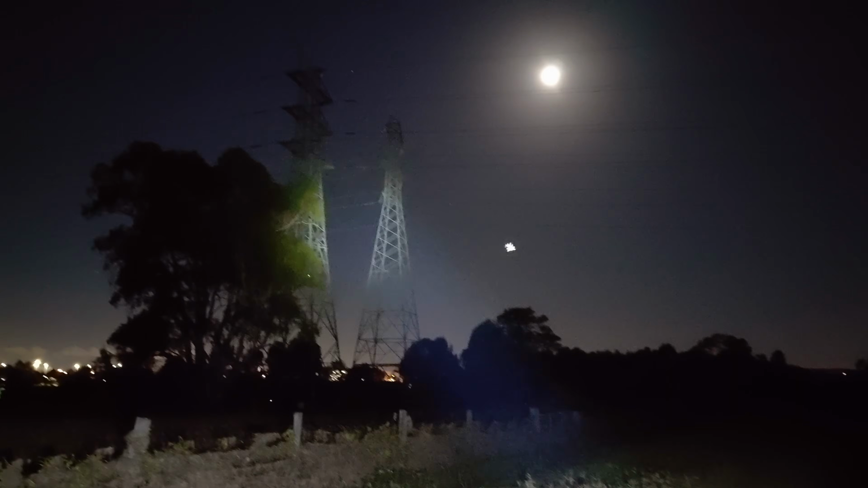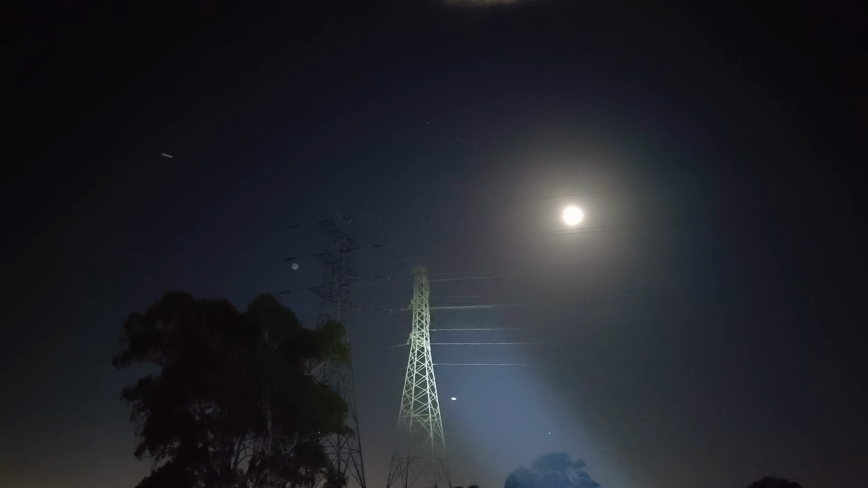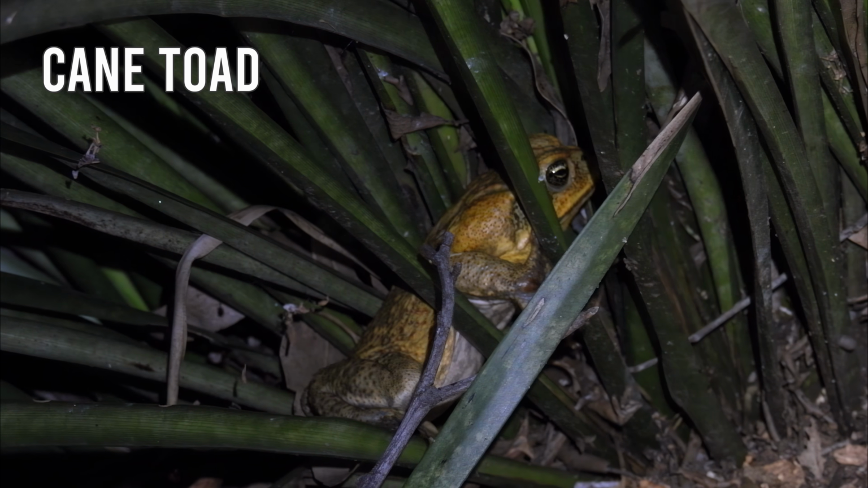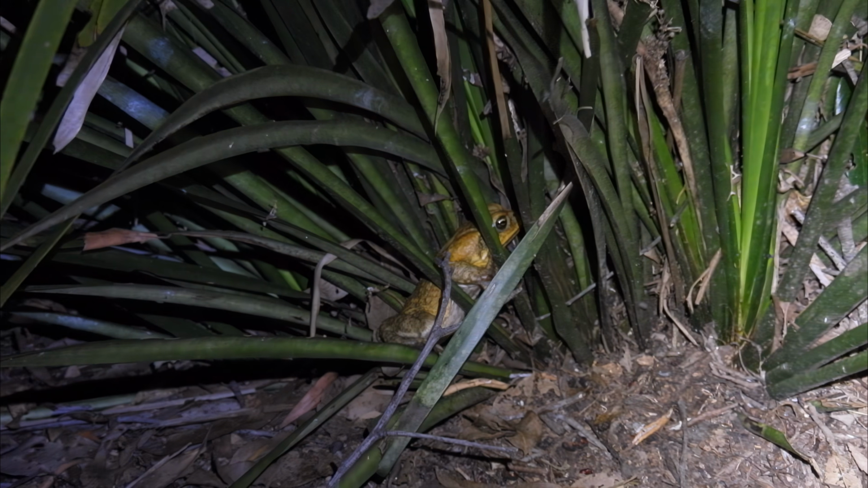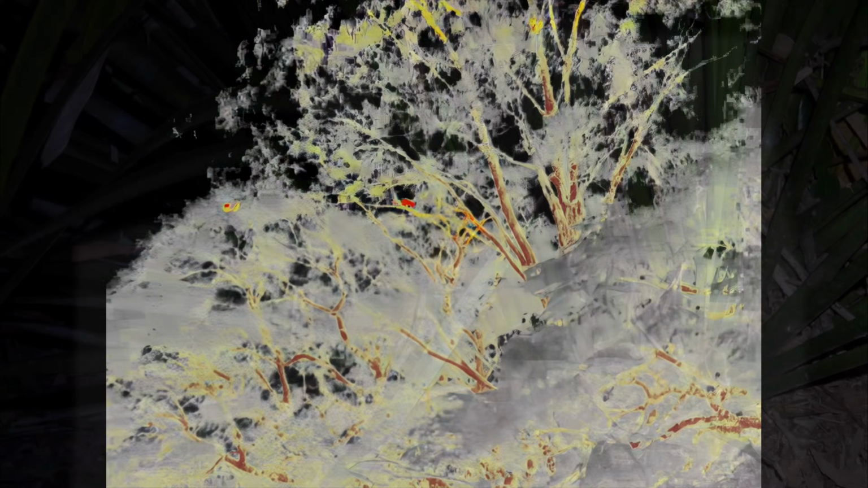Let's have a quick look at this power tower. There could be birds of prey or maybe owls. No luck, but there is something on the ground. When using a thermal scope, you might notice black blobs moving around on the ground. These are cane toads. They're cold-blooded, therefore they appear as black. Cane toads are highly invasive, poisonous to native wildlife, and disrupt ecosystems.